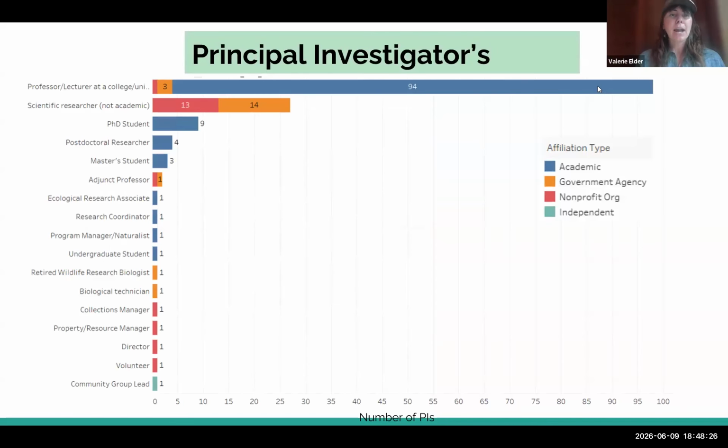This is what it looks like on a national scale for folks that are included. You can see that this really leans towards professors at colleges as the principal investigator. We also have some students, as well as research associates, undergraduate students. But then if you look towards the bottom, there's property or resource managers, there's volunteers, there's community group leads.